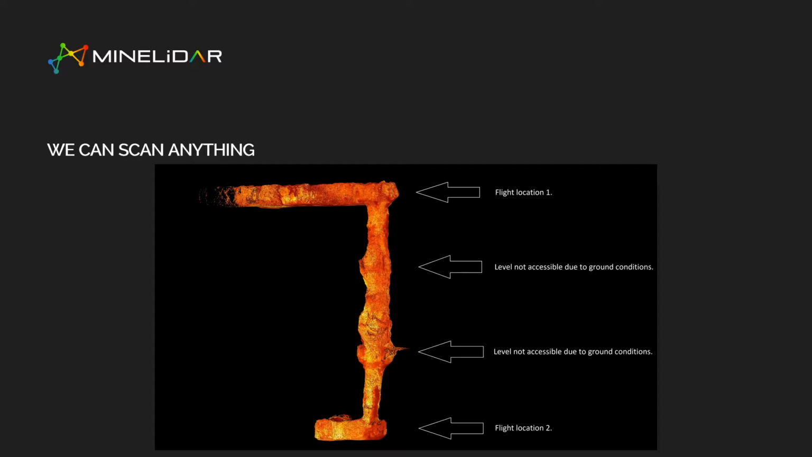I spoke fairly much about raisebores today, but obviously there are ore passes and shafts that are also viable. This was a case where there were two flights, one from the bottom and one from the top, because access into the intermediate levels wasn't possible. This is a blasted rise, but it enables them to understand from an asset perspective how things have changed from those original CMSs done when these were excavated, and how they're deteriorating. Is it something that needs to be addressed in the short, medium or long term?